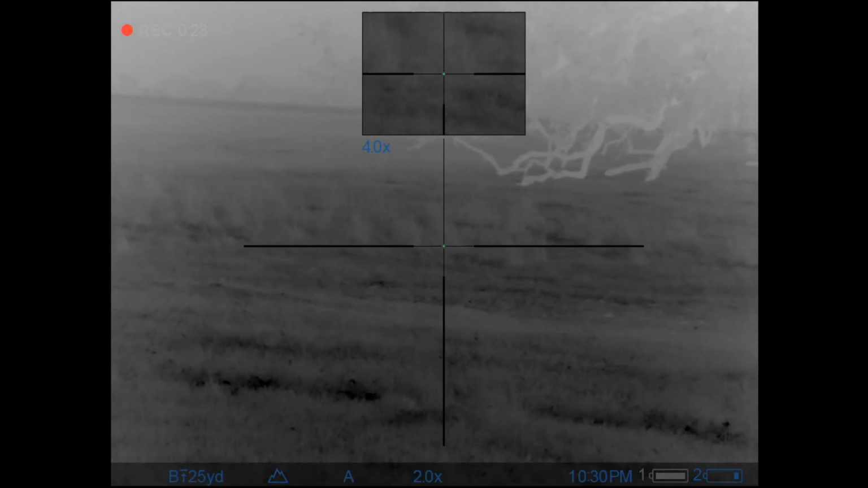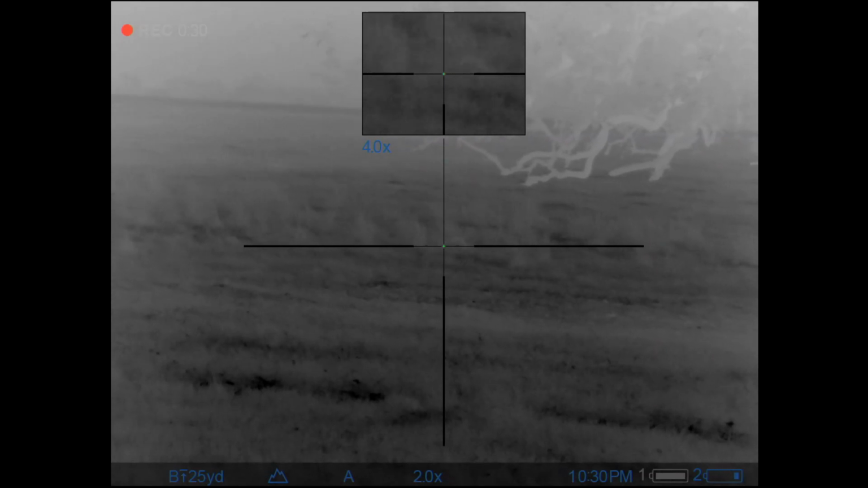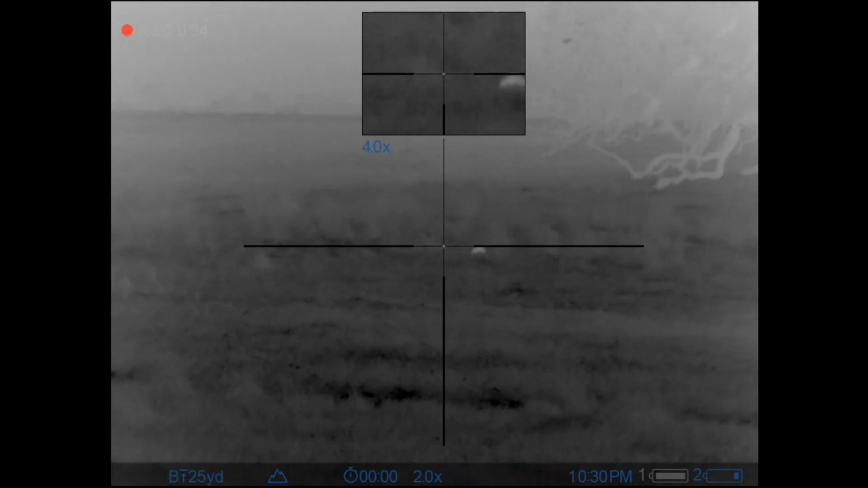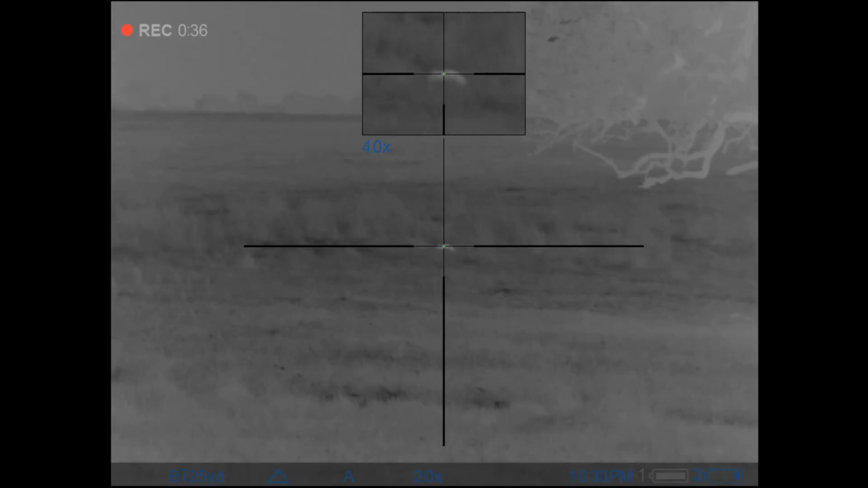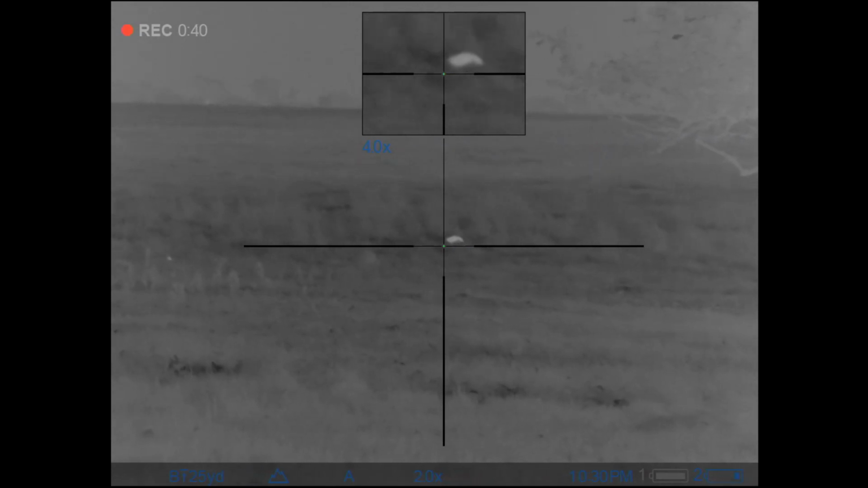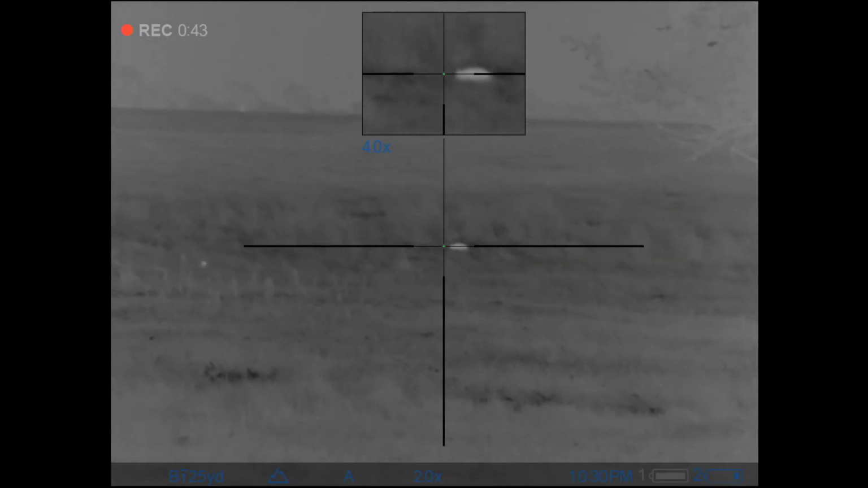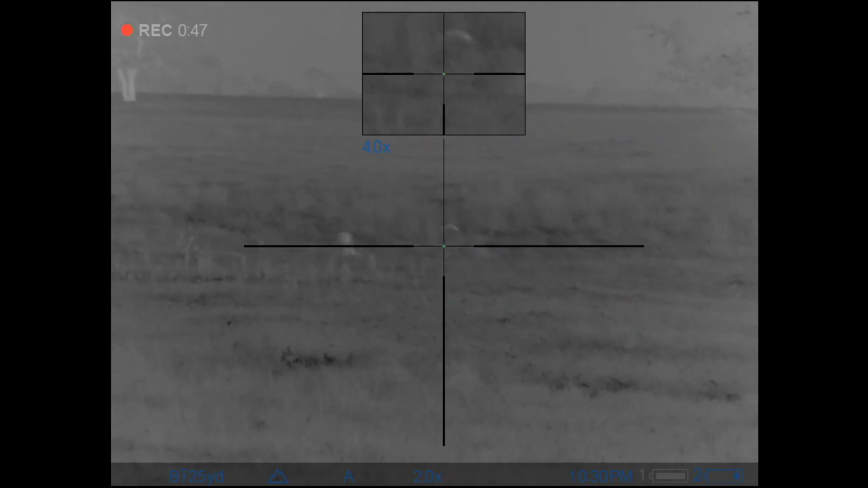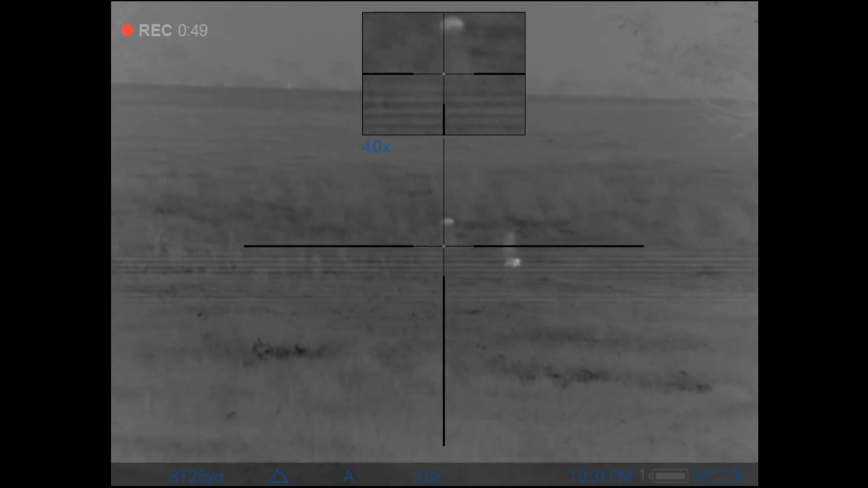So this guy gave me a call and said he needed some killing done out at his place. He's got some hogs, he's got plenty of coyotes, but what he really wants gone are these armadillos and skunks, mainly because they bother his wife more than anything else. And if I get to keep hunting on his place because I'm killing them and keep a happy wife, happy life. So that's what I went out there to do.